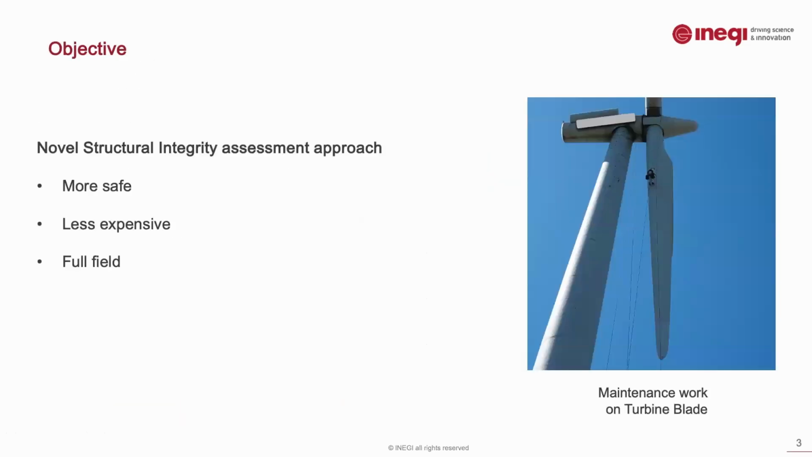Nowadays, although there are service maintenance plans for the big mechanical parts, the blades themselves, most of the time, are only assessed by the park workers visually. So we wanted to get a method that would be better than visually seeing it from the ground, that would allow us to inspect the entirety of the blade, and be less expensive and safer.